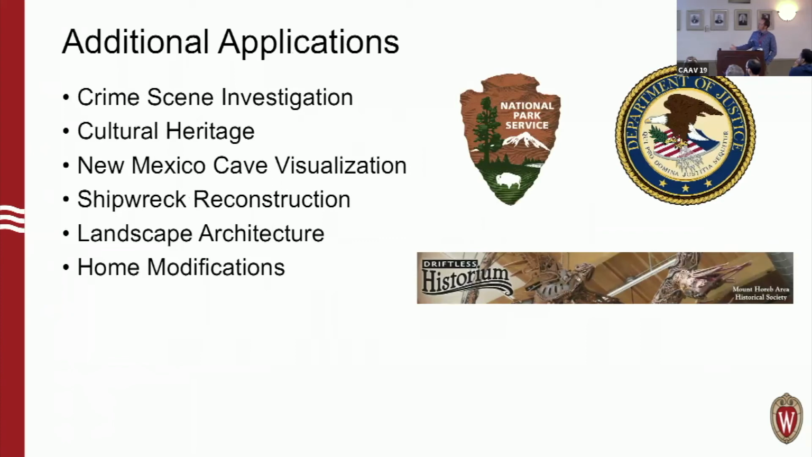With this VisHome project and this whole pipeline and rendering technique we developed, we have been fortunate enough to take it to additional applications. I'll touch upon some here. I'll touch upon those first two in a little more detail, and the shipwreck stuff as well.